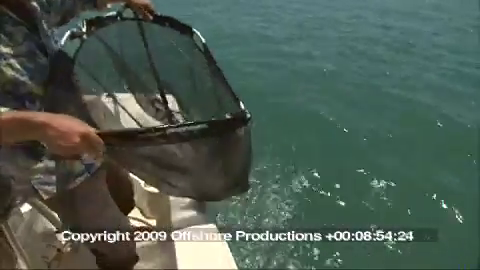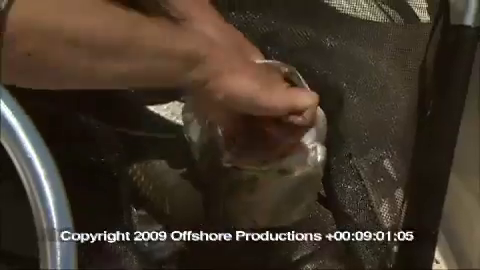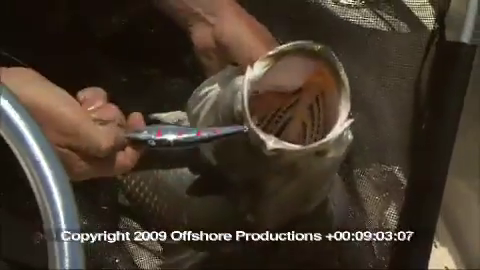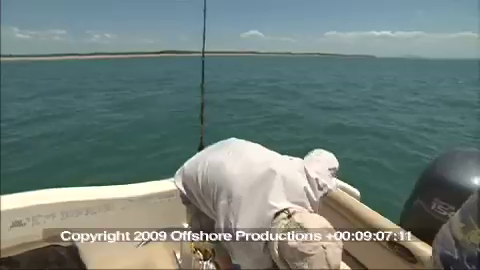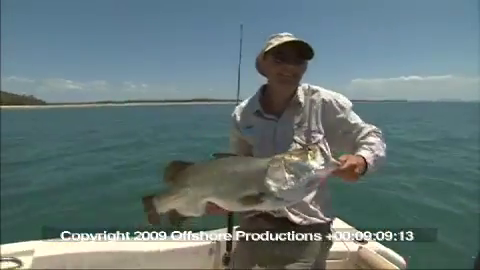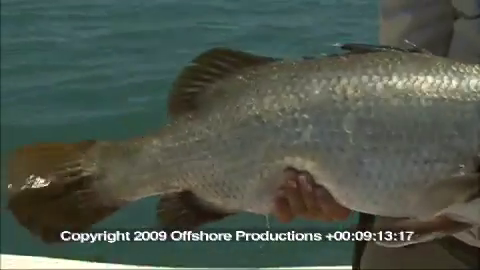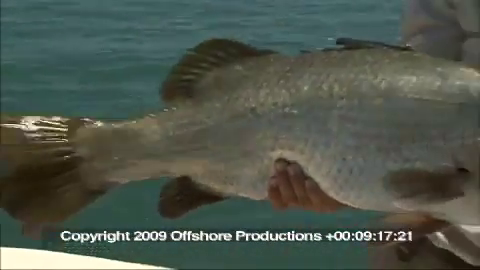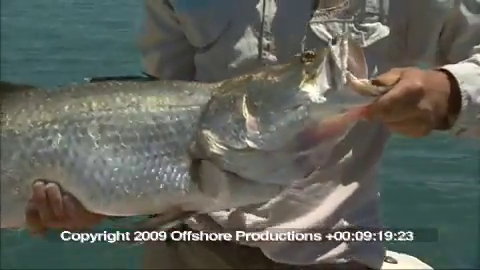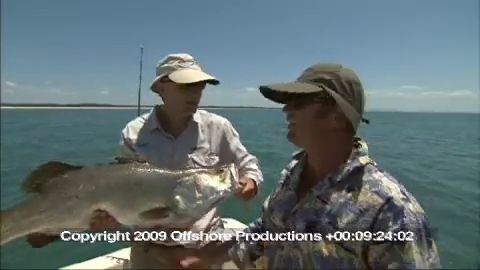Woohoo! Nice fish! Oh yeah, nice barra. Thank you. Oh, what a fish! I'm happy with that. 91cm salty barra. Well, yeah, that was a good barra. That was a really good barra. You just caught that.